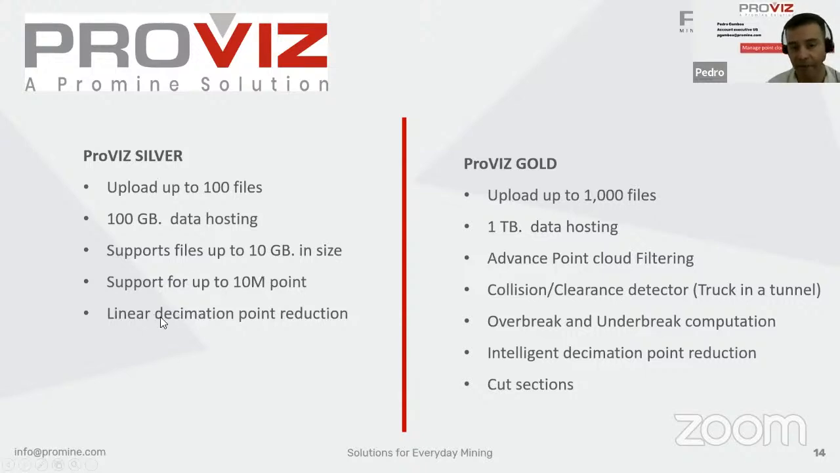In Proviz Silver, we have the linear decimation point reduction to make our file smaller. In the case of Proviz Gold, we have advanced point cloud filtering and a collision clearance detector. That's in the case that we have the dimensions of the truck and we want to know if it will pass through our drift or a structure. With Proviz Gold, we can analyze that. We have overbreak and underbreak computation. In this case, we have an intelligent decimation point reduction, while in the case of Proviz Silver, it's linear. And we can also cut sections with Proviz Gold.